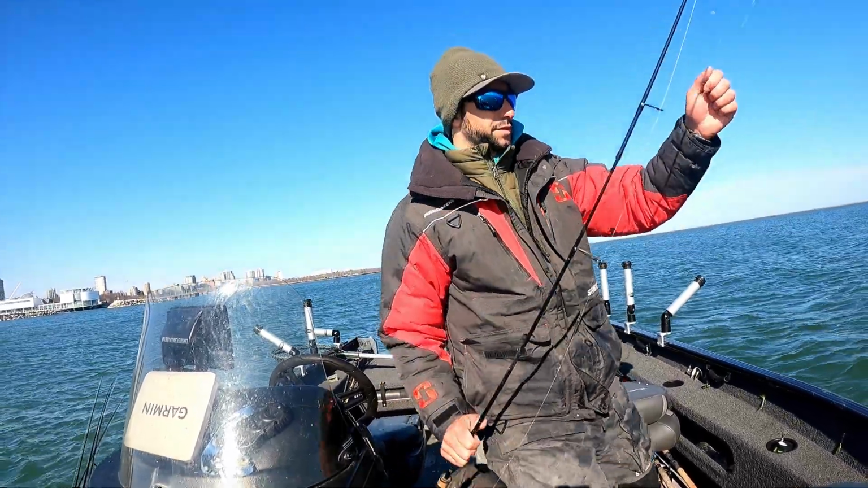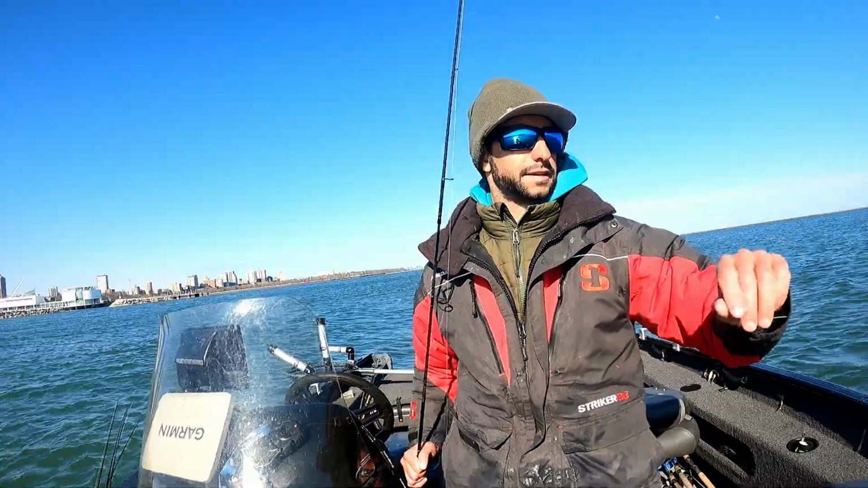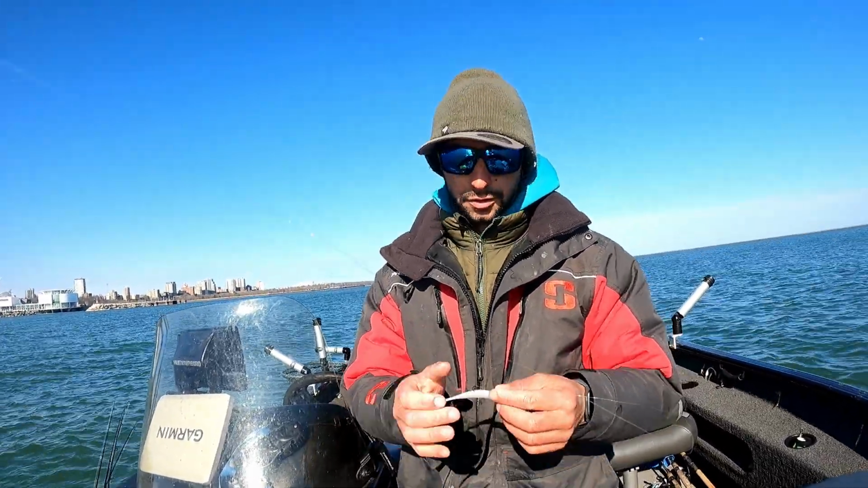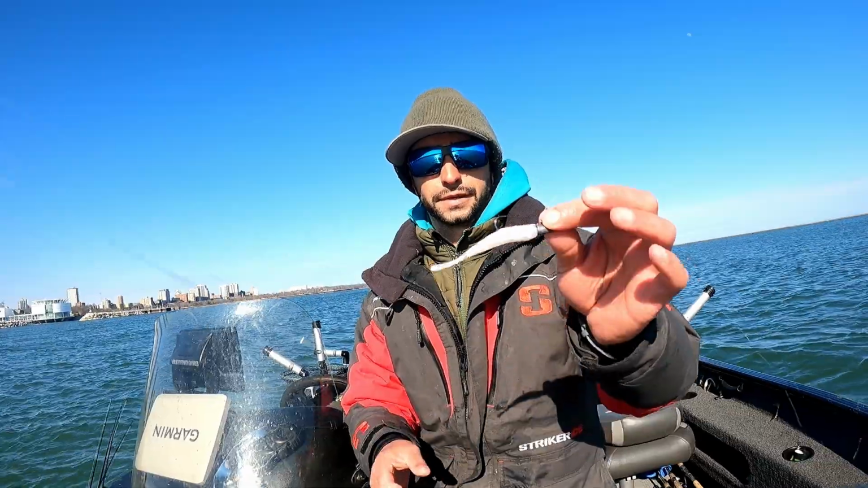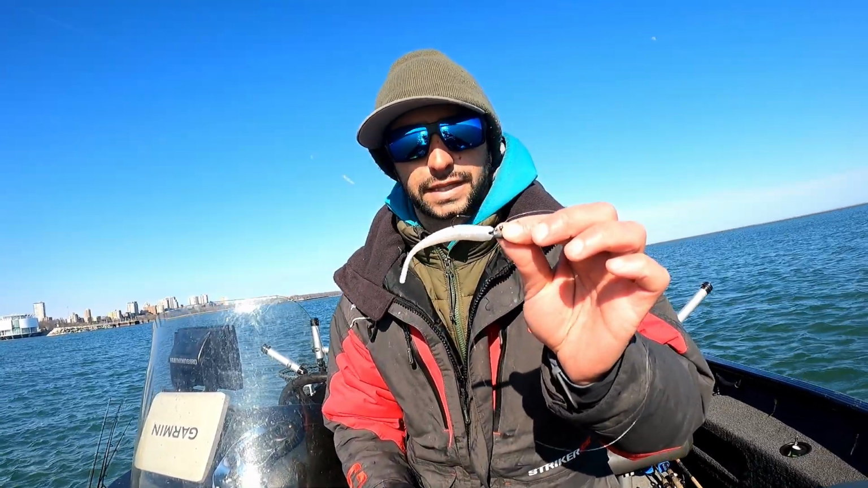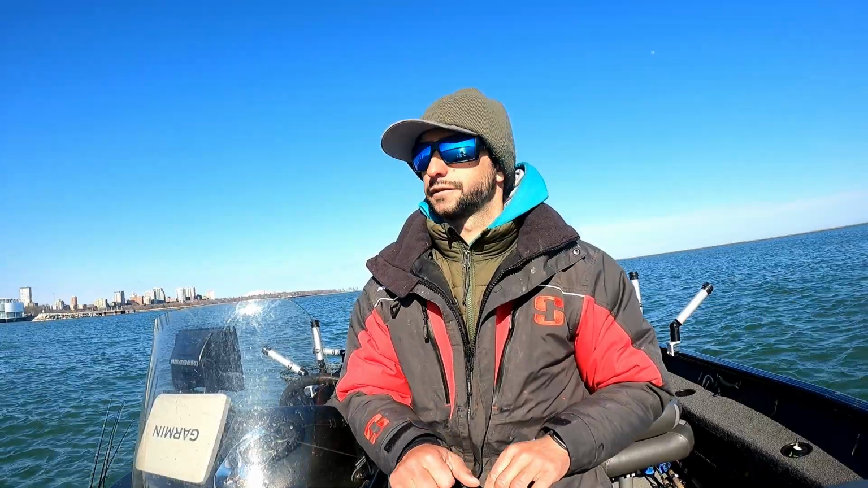On this rod, guys, I'm using 10-pound braid. I like Fireline, Power Pro, those are both good. J-Braid's good. Darter head, Gamakatsu jig head, and a little Gulp minnow or a PowerBait minnow, and that's it. Super effective.